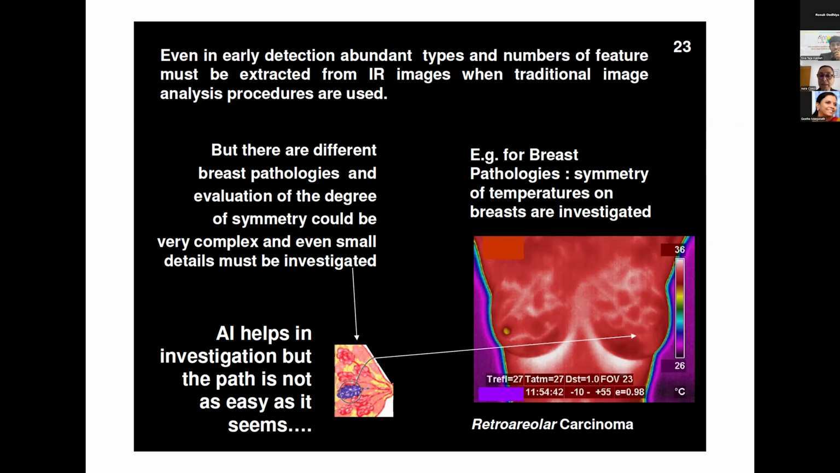It's possible to see that this produces some heat that makes the nipple disappear in one of this person's breasts. But this happens because it is of some size and some depth. If the cancer is reduced or is deeper inside, it will not continuously be visible.